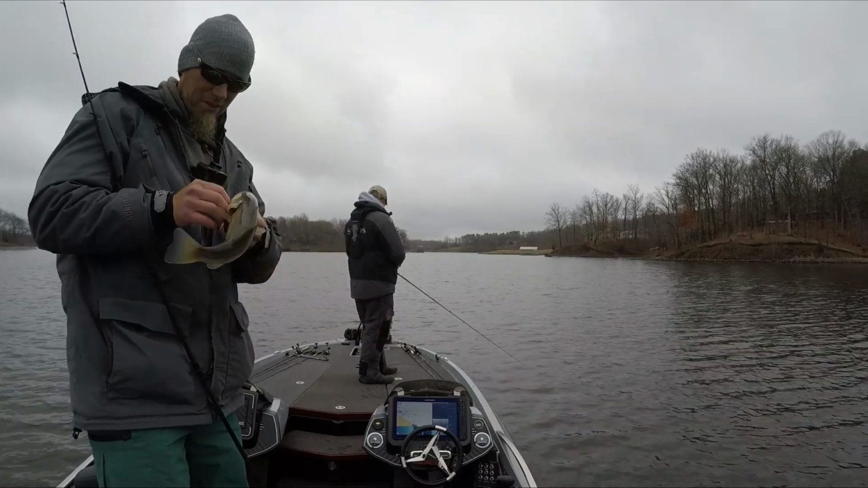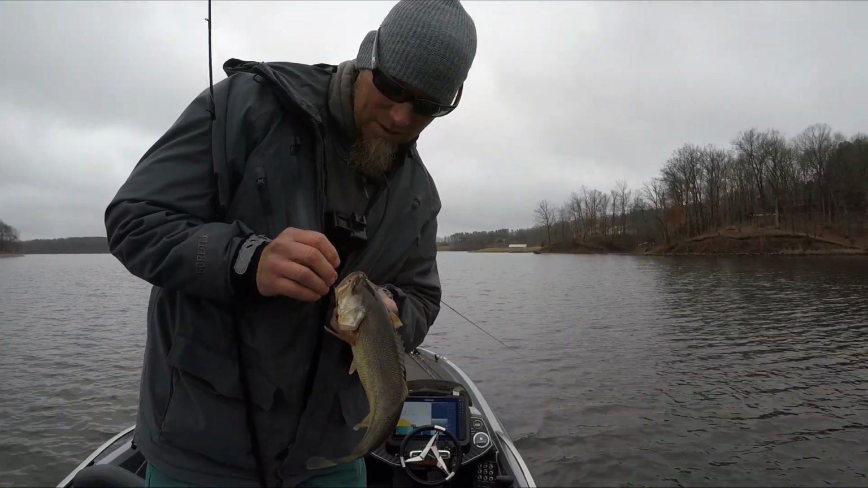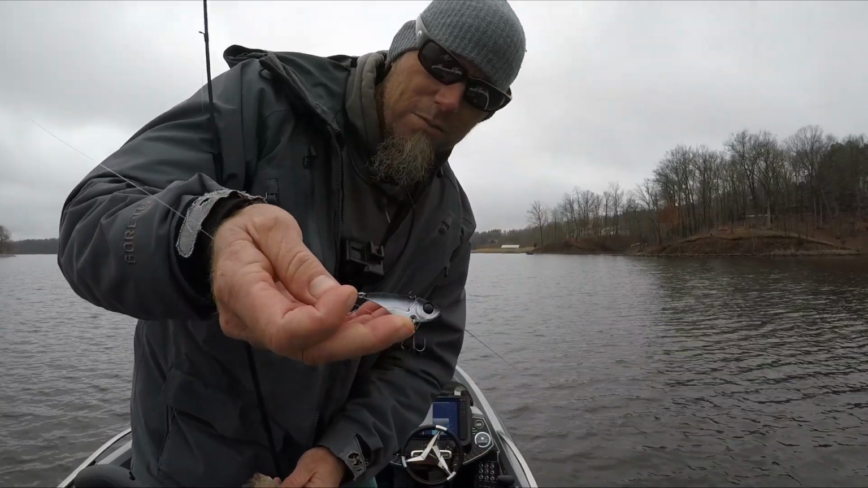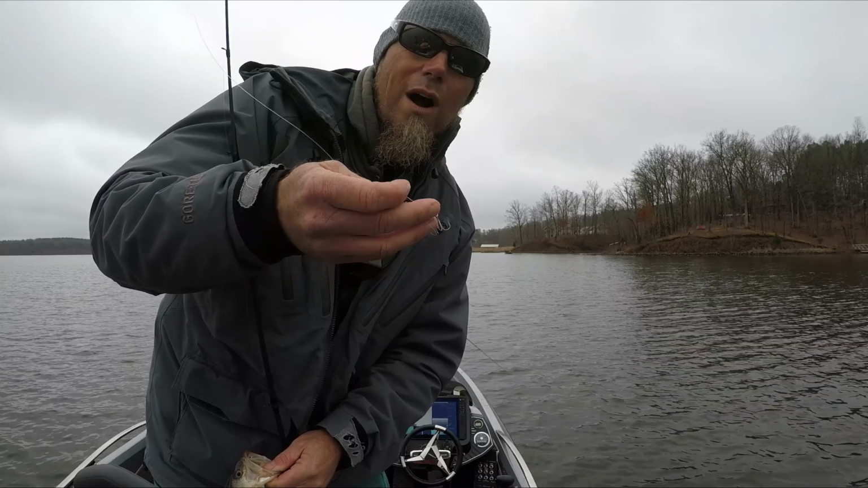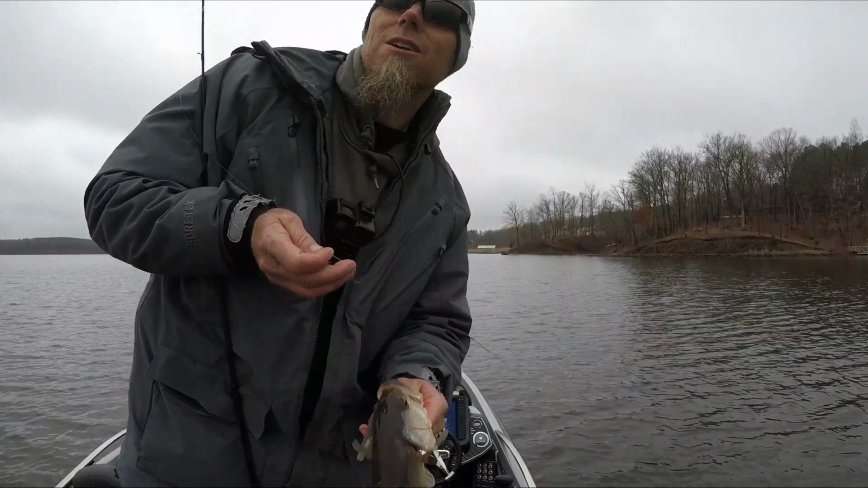There you go, man. That's fun. Not catching anything big yet, but it is a blast catching them a little bit different way. Damiki Vault, 3/8 ounce, throwing a 15-pound test, and I haven't quite figured out the rod and reel setup yet. At least the rod. So I'm throwing a cranking stick. Seems to be working.